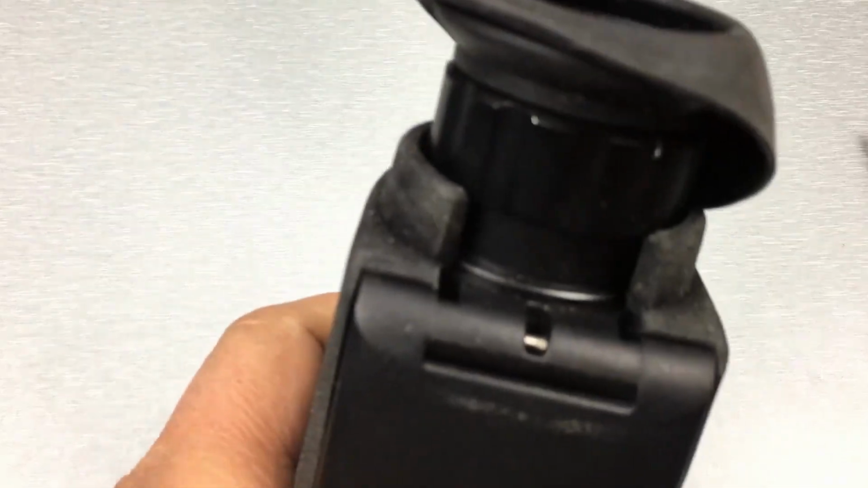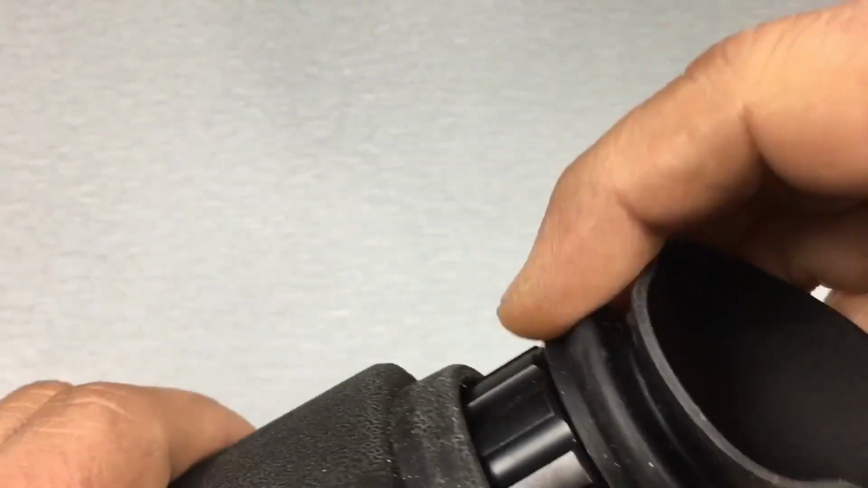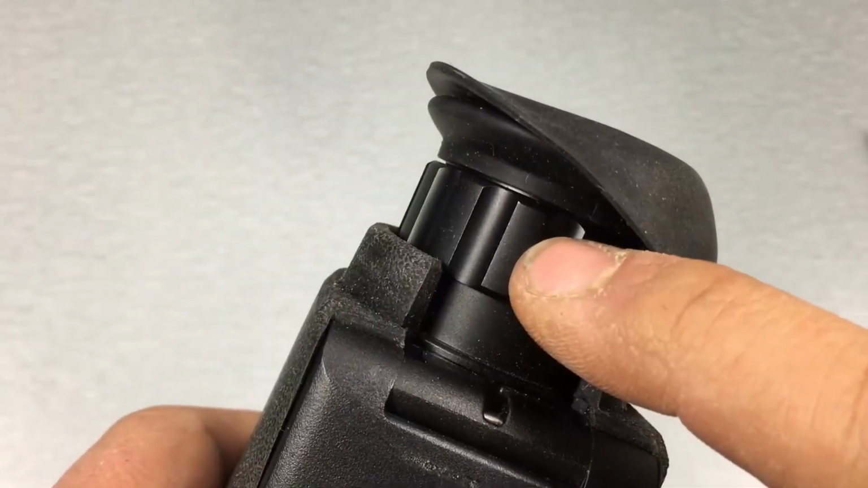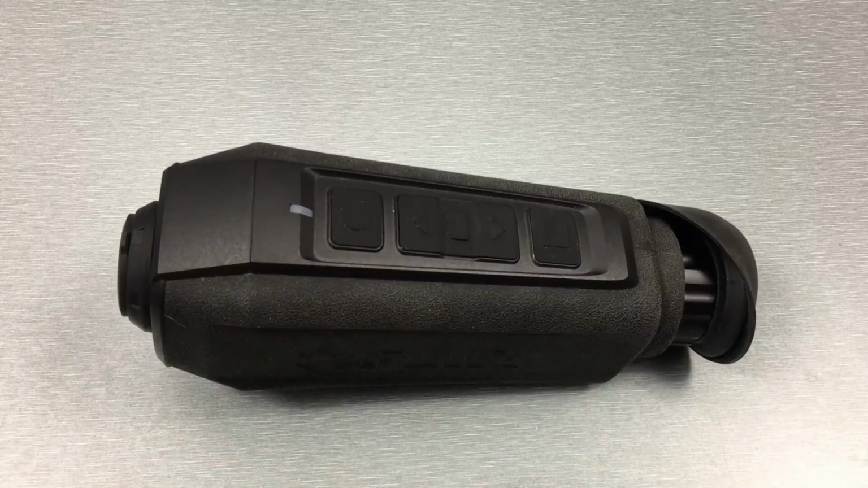At the back of the device, you've got your lanyard loop right here. You got your rubber eye cup here. If you don't want to use the eye cup, you can simply take it off of here. It's pretty easy to go off and on. This is your diopter ring for adjusting the image to your eyesight. At the top of the device are your buttons, for controlling the device itself.